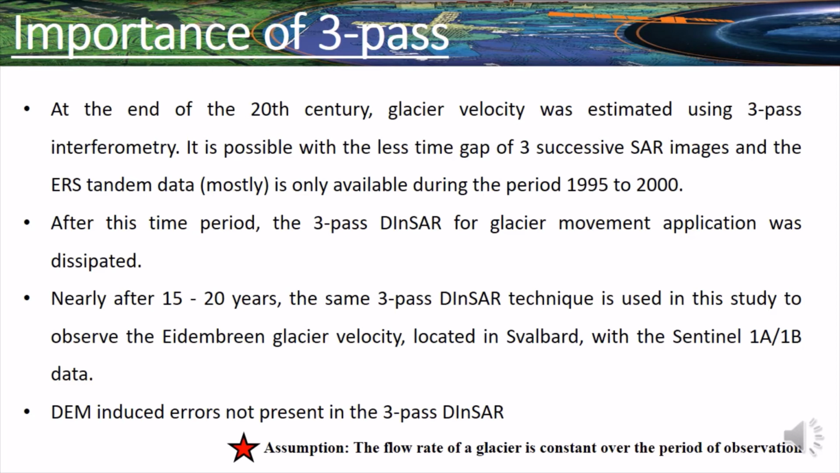So there is obviously a change in thickness or topography over these 20 years, but we are not considering this effect. So this will also induce some errors in 2-pass interferometry. So obviously 3-pass is more accurate than 2-pass.